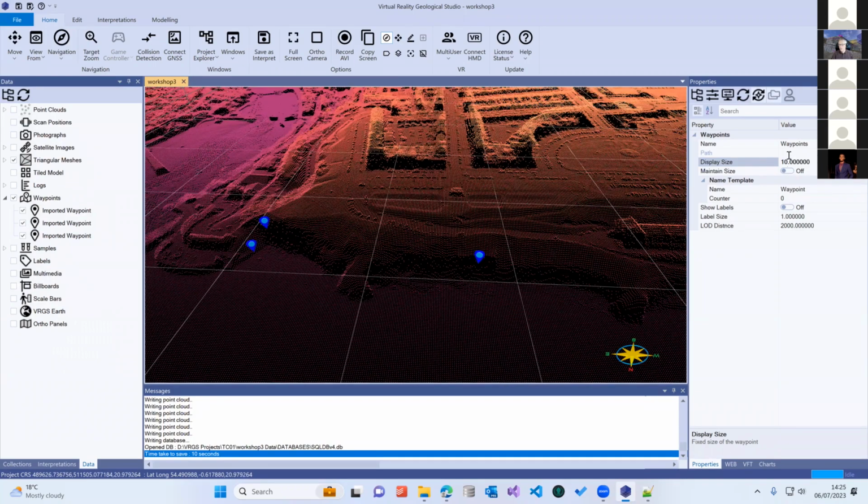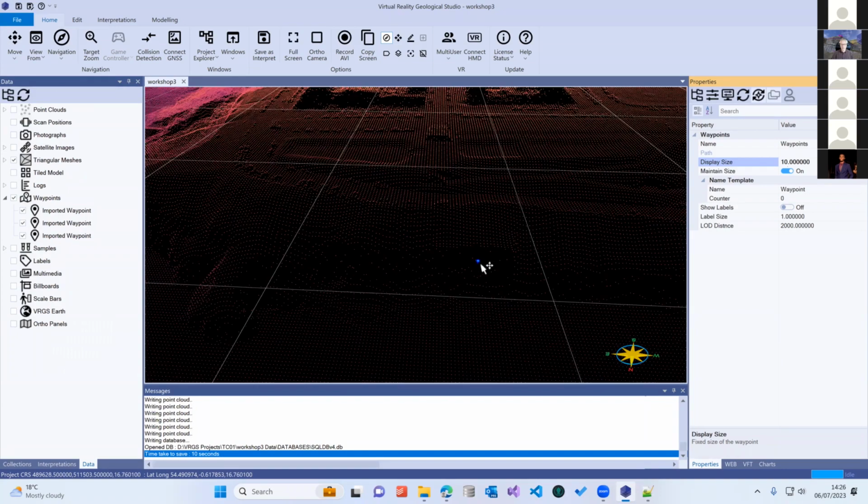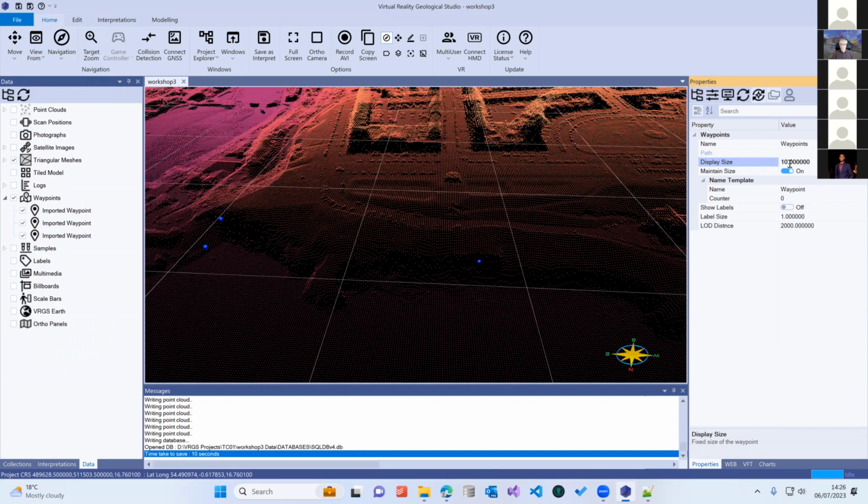There is another option here. Now, if I go back to what we had before, 0.5, there's another option here, which is maintain size. When you switch maintain size on, this display size goes from being in meters to being in pixels. And that's something that does confuse people. But now if we change that to say 10 pixels, as we zoom in and out, the waypoints always stay the same size on the screen.